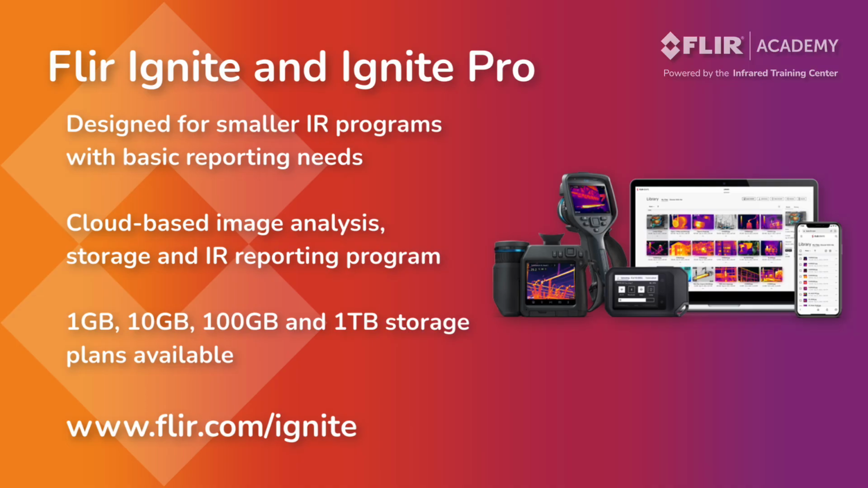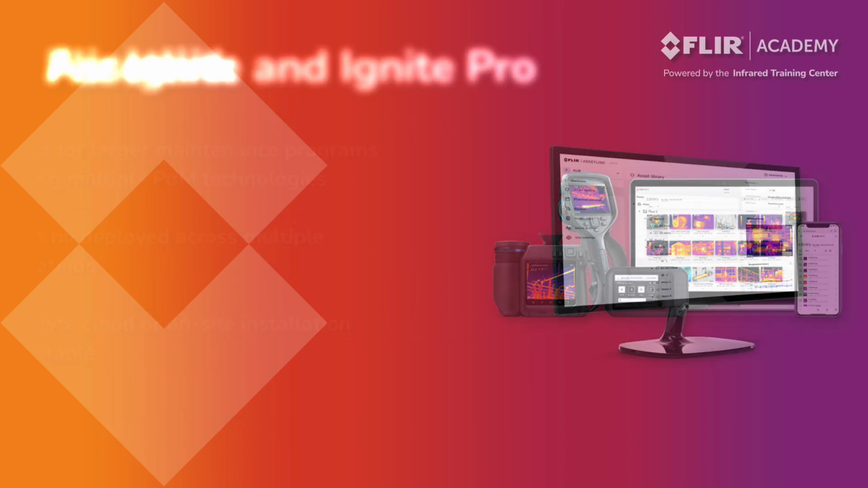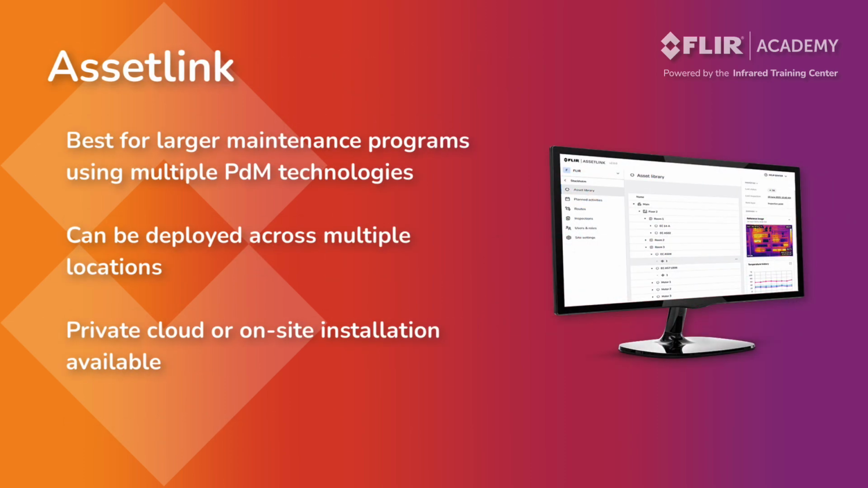Flir Ignite and Ignite Pro are for inspection programs with basic image analysis and reporting needs. This web-based software solution provides the ability to edit images and generate reports while also backing up your thermal data to the cloud. Asset Link is for maintenance programs that require more robust reporting and data management features. It can be deployed across multiple sites, set up as a private cloud, or configured as an on-premise installation.